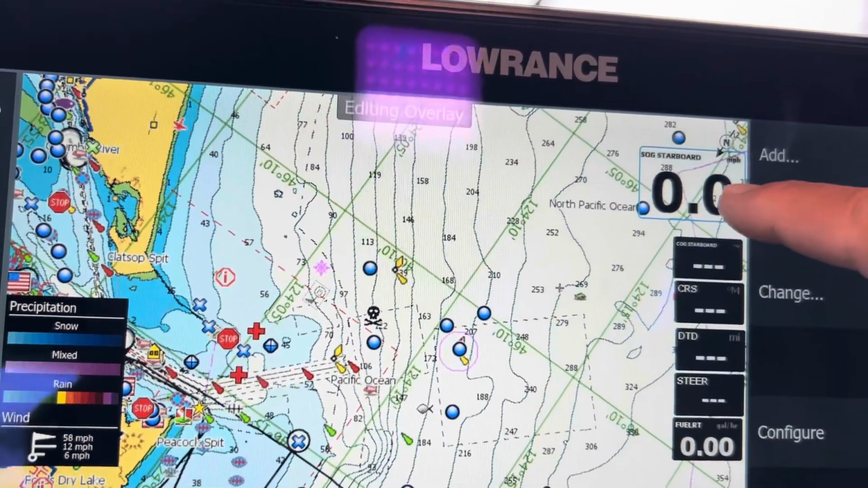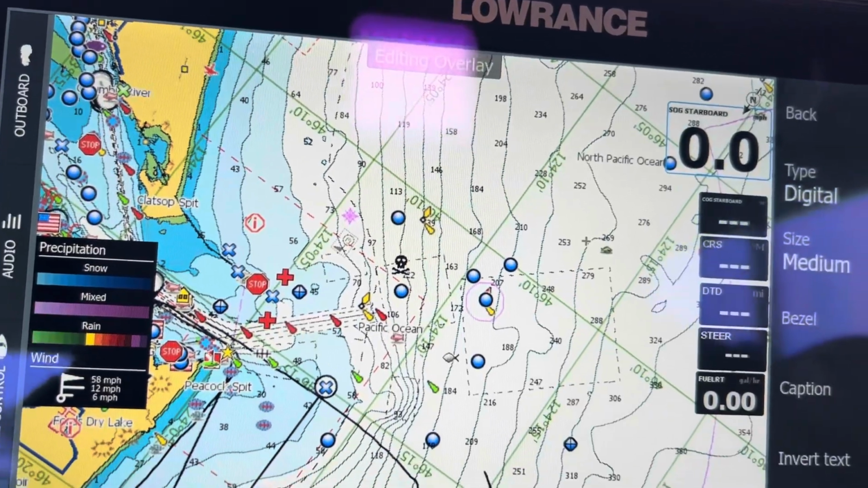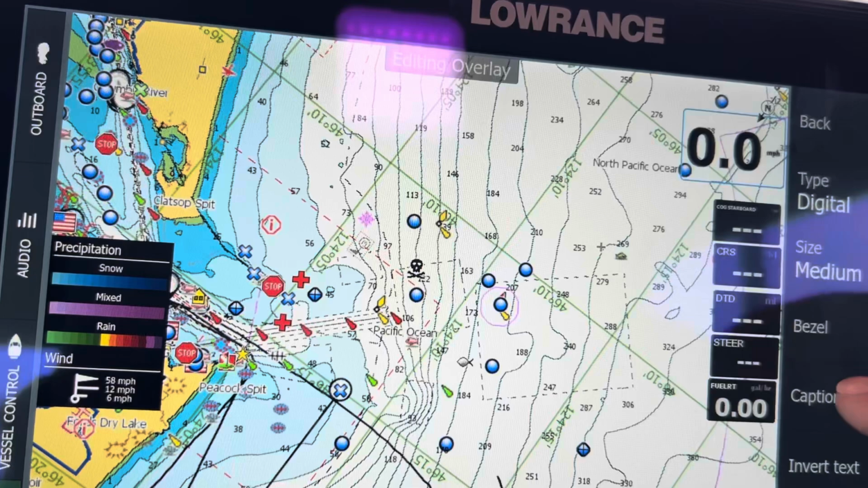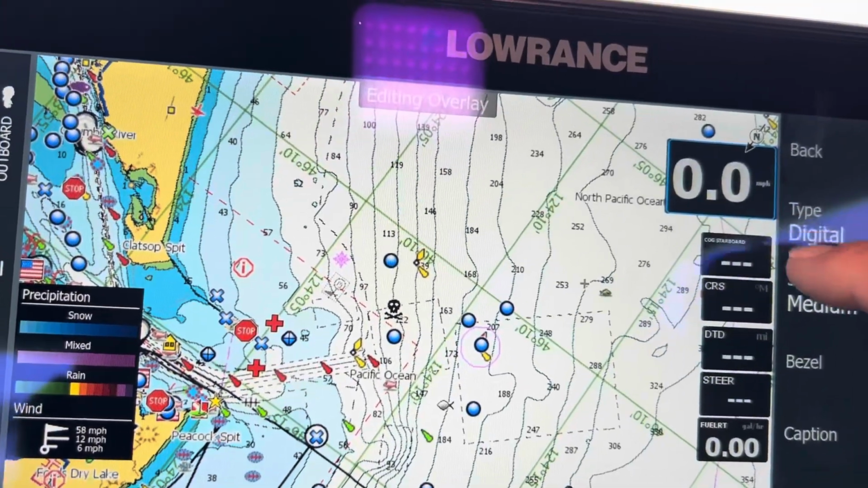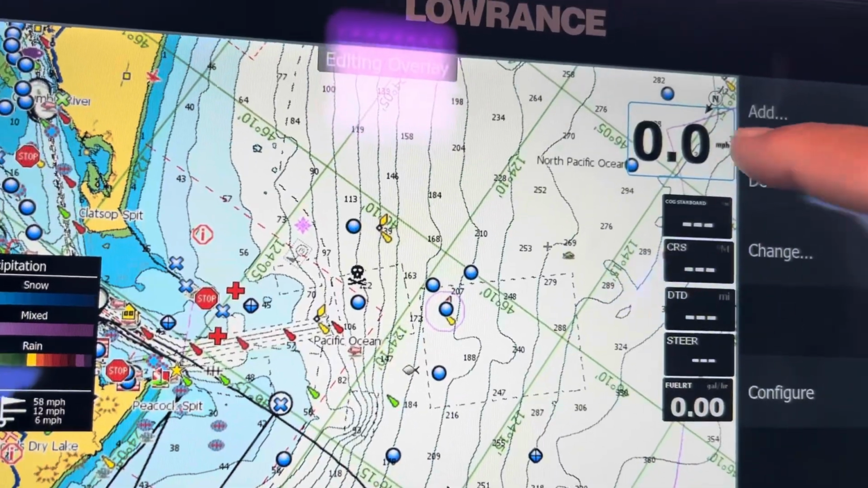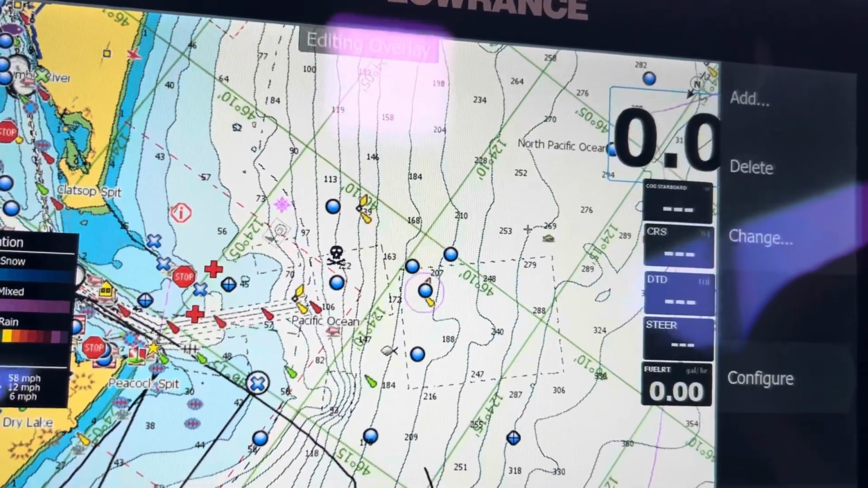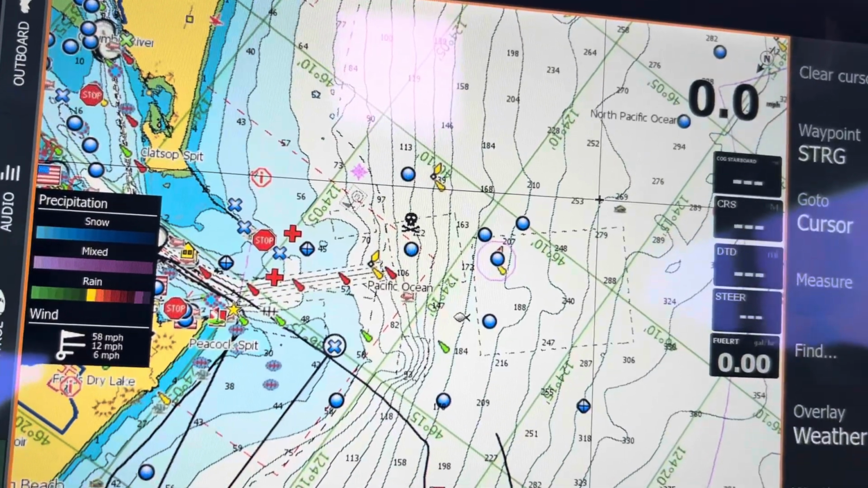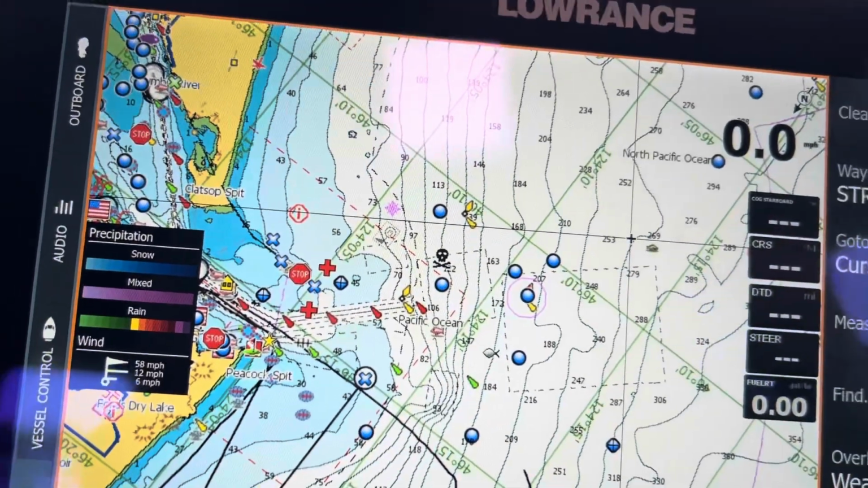You can also configure it. So if I wanted to put a bezel on here, I can come down here and hit bezel, and that will turn dark, there it goes. That one I usually leave off, and then I can change the size. So if I've got that one highlighted, I come over here to the plus sign, and I can make it bigger or smaller, whatever I want. And I just hit save, and boom, there it is. Okay.